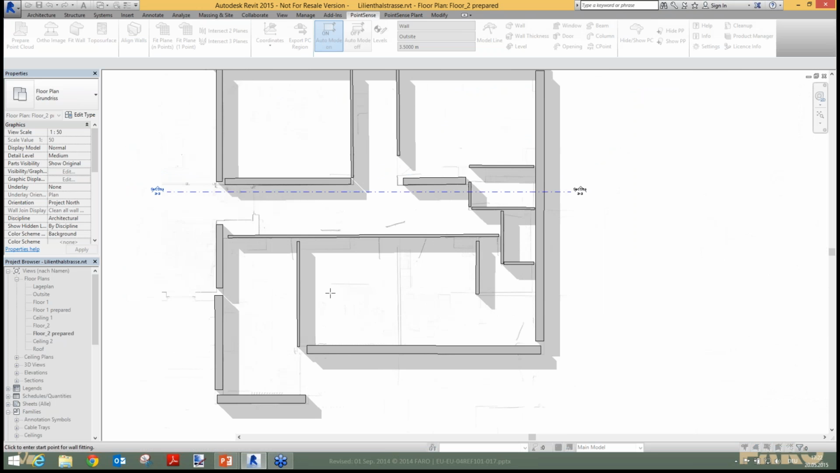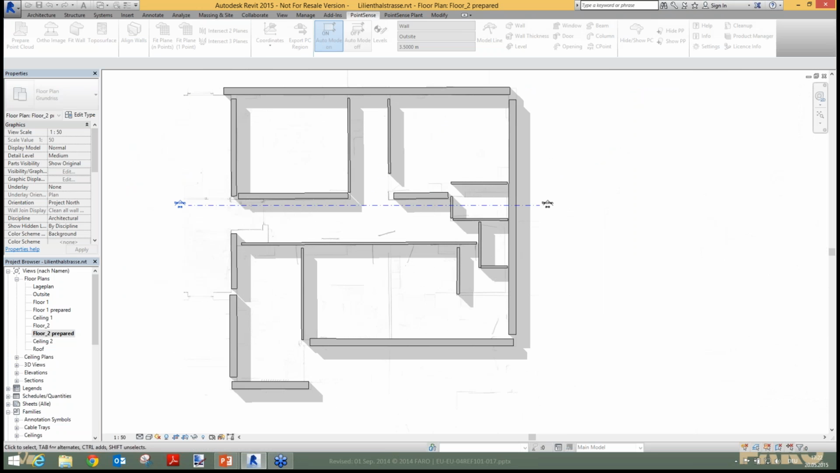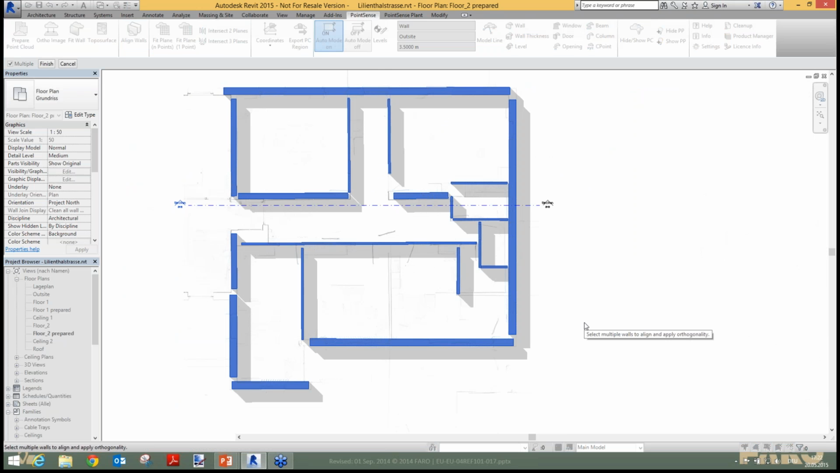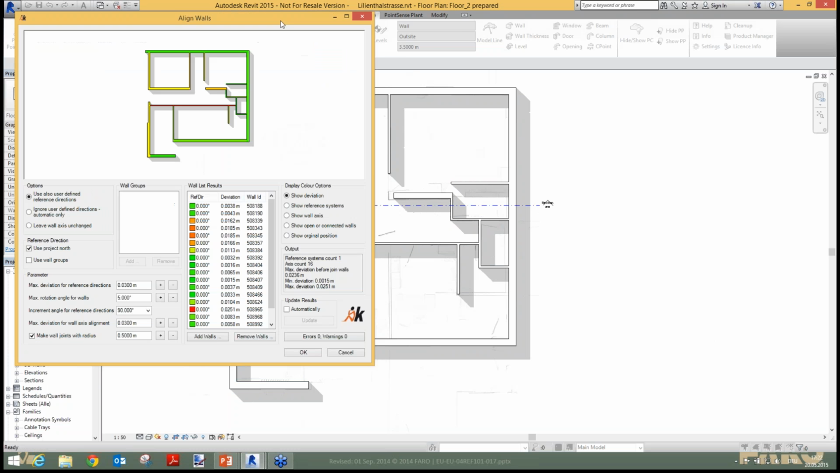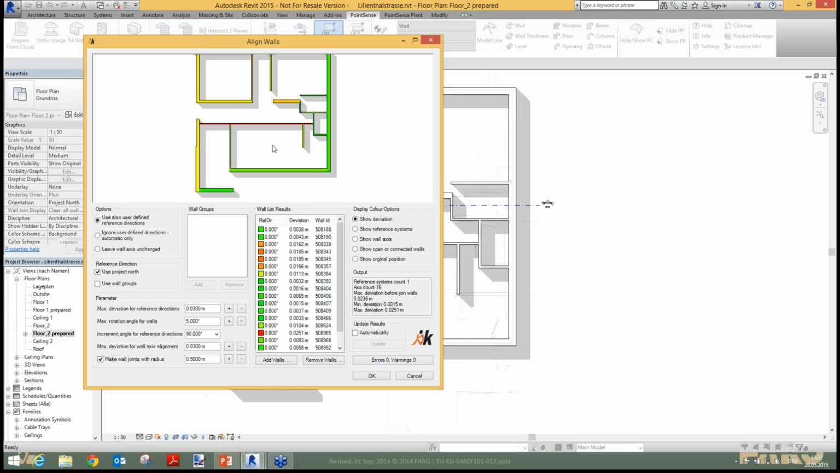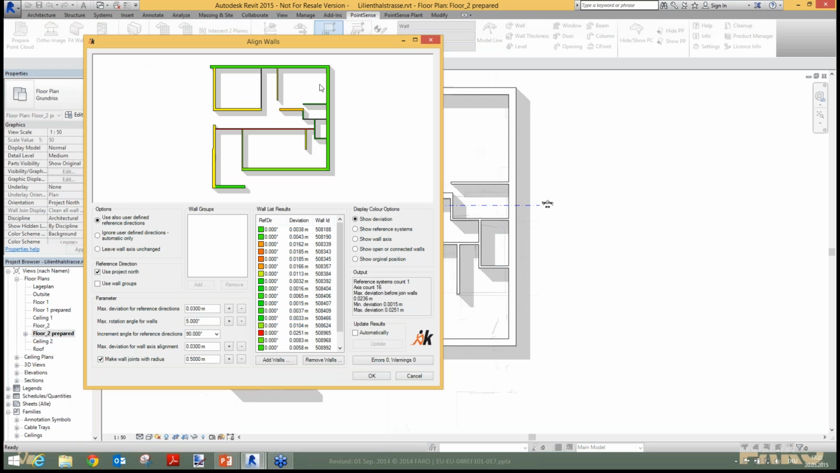So what we do now is we start the aligning. So I start my Align Wall tool, select all the walls in the floor plan. You can do this also in the 3D view to select all the walls in the whole building, so over several stories. Say Finish. And now a new dialog opens where you can also see a preview here with different colors. So the different colors show you the deviation of each wall to bring these walls in a given reference system.